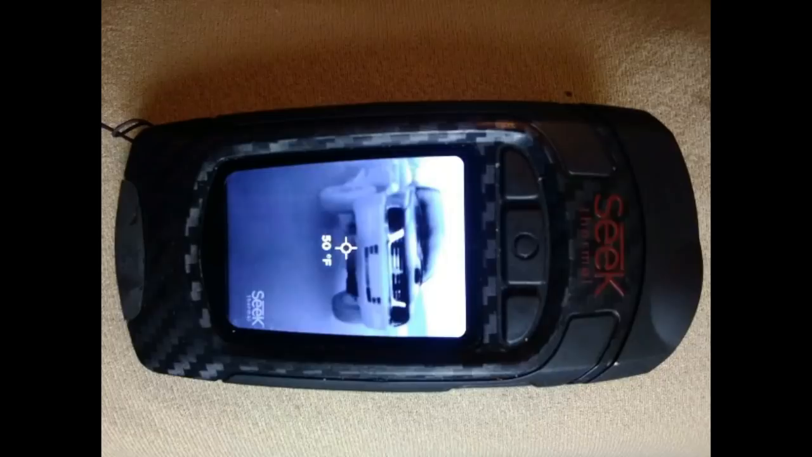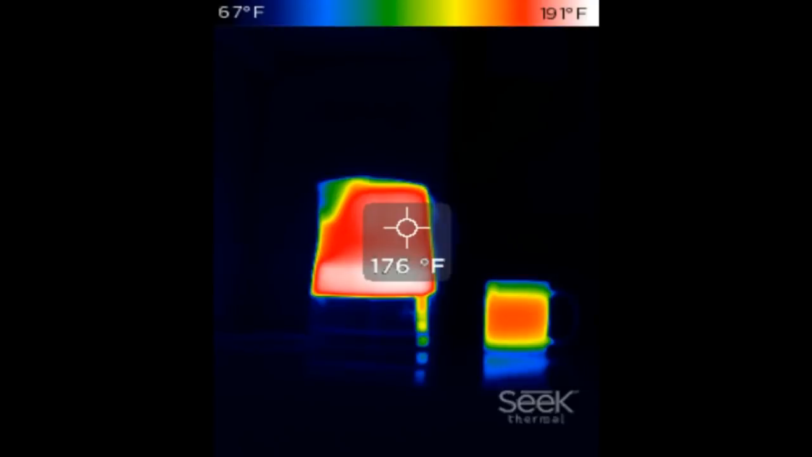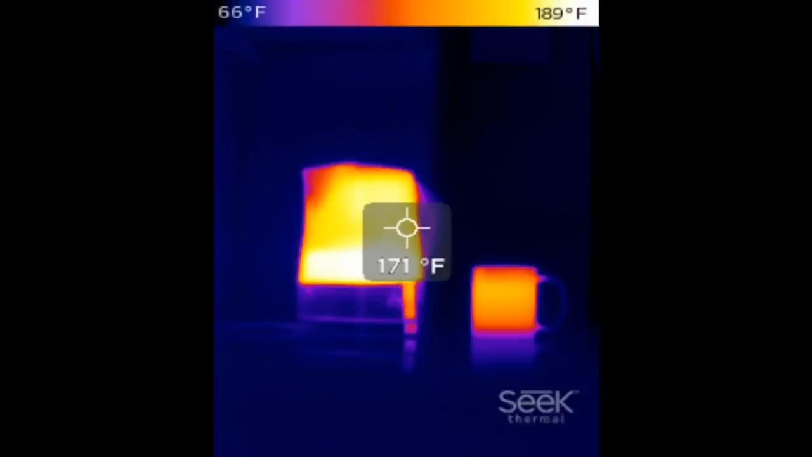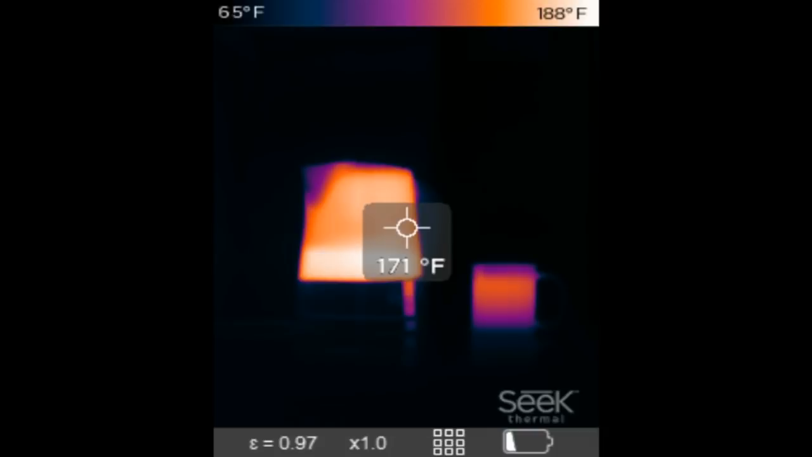I've got a thermal camera and I've used this in the past. It's a Seek Thermal Pro. I'll leave the links in the description box down below so it's nice and simple for everybody to find if you're interested in the specifications and all the other little bits and pieces. It produces a picture because everything has its own heat signature.